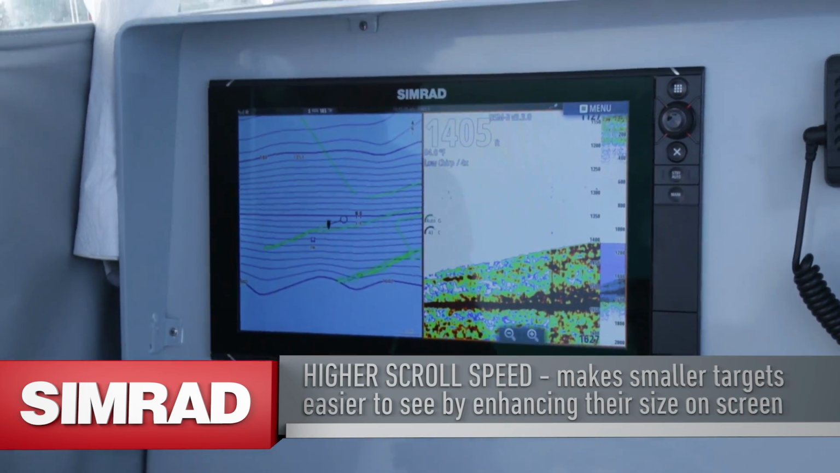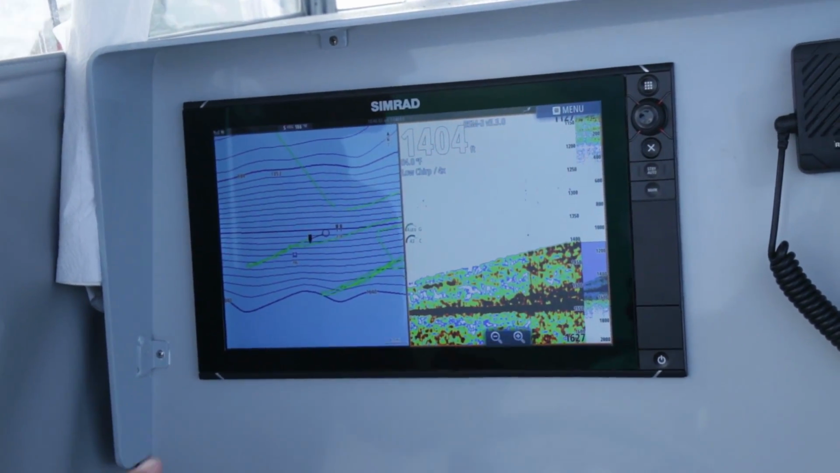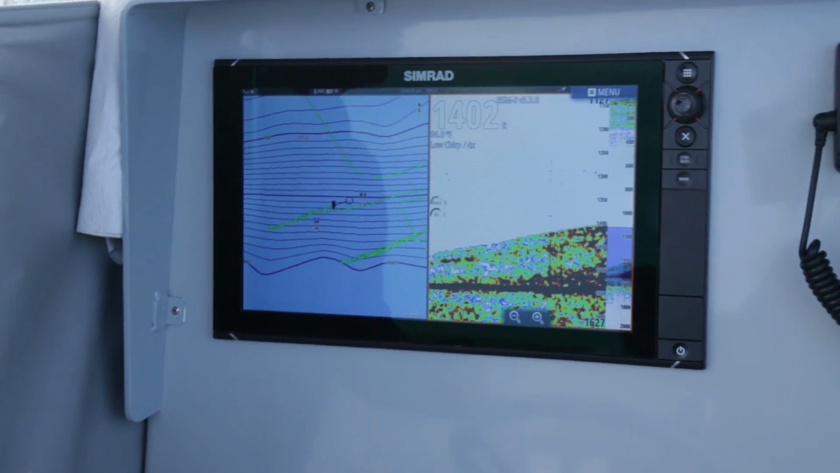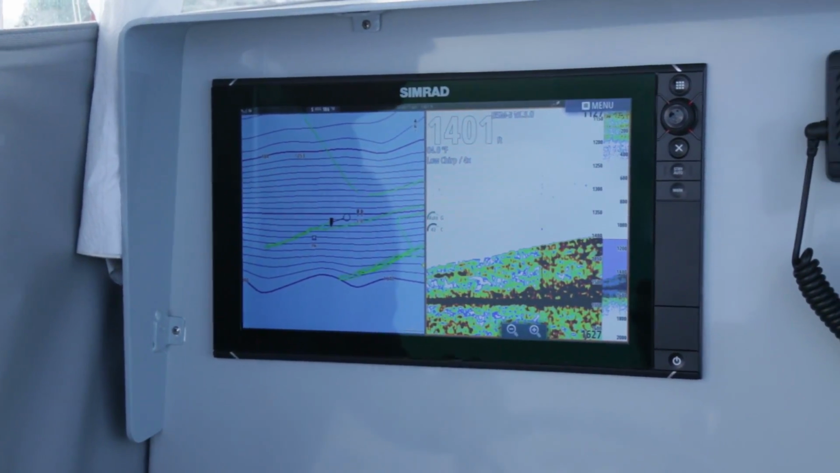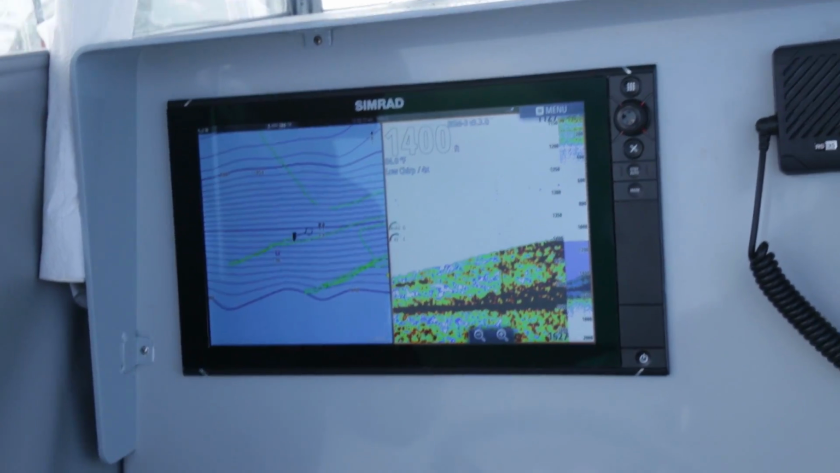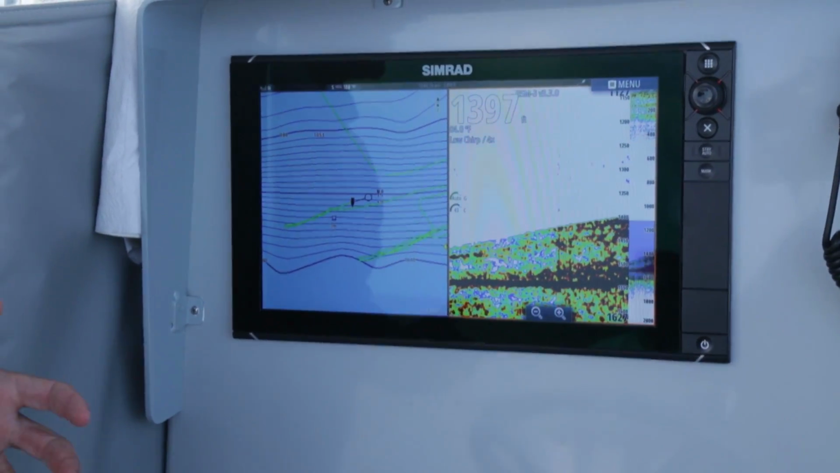And what that does for you is it makes smaller targets look bigger, so it's easier for you to see. It's great for, as you're walking around the boat and fishing, to be able to glance over at your unit and actually see an enhanced size target. And also, being this deep, the sonar is not pinging as fast as when it would be shallow. So you really need to make the targets bigger than they actually are.